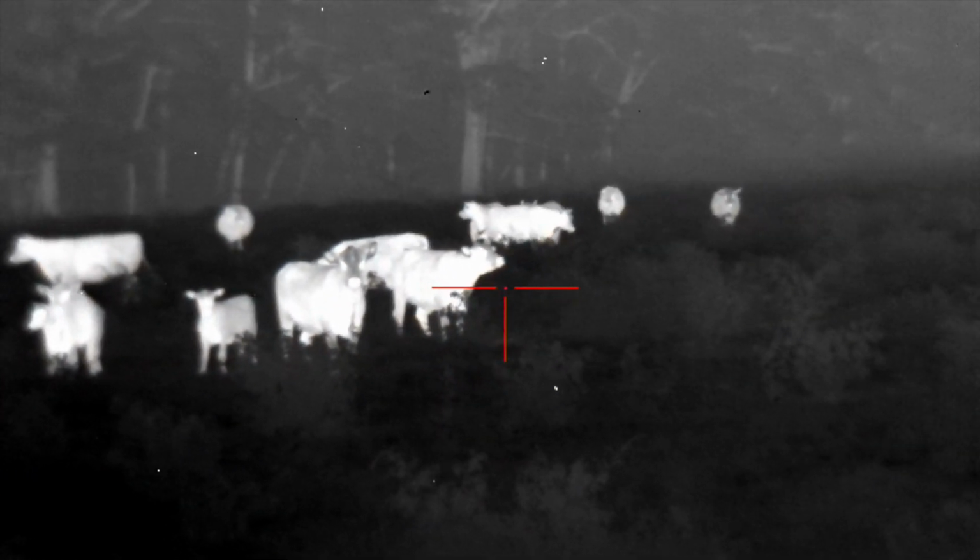We gotta figure out how to kill those coyotes right there. Got a pack lighting up to our right-hand side. We also got one coyote to our left that let out a little bark.